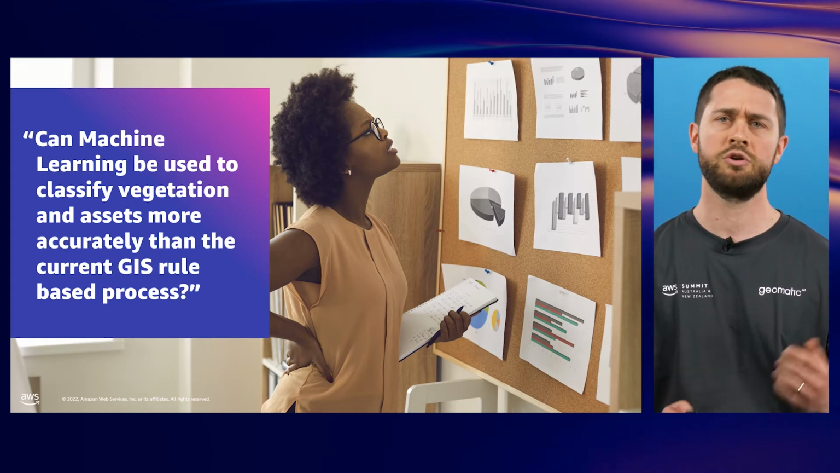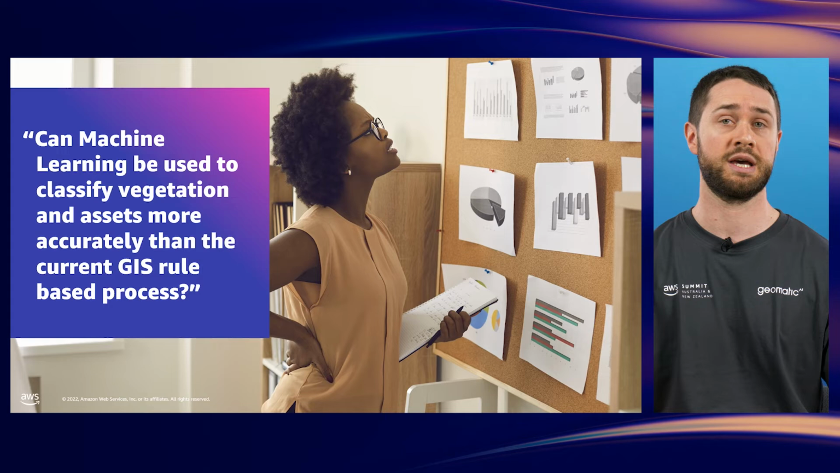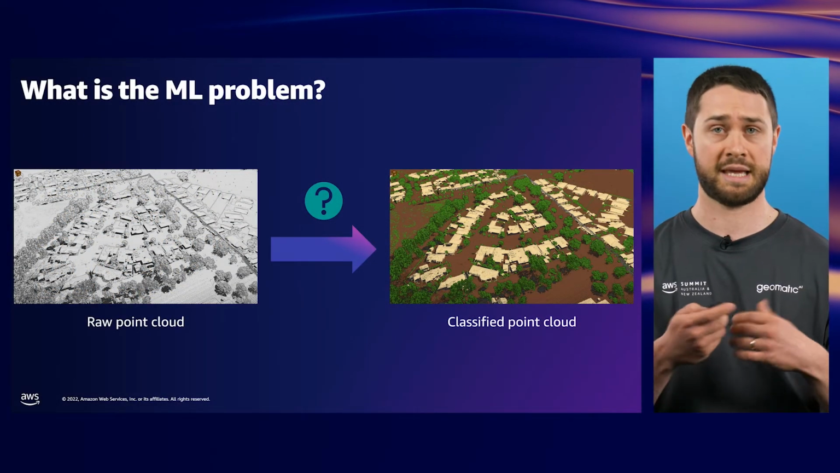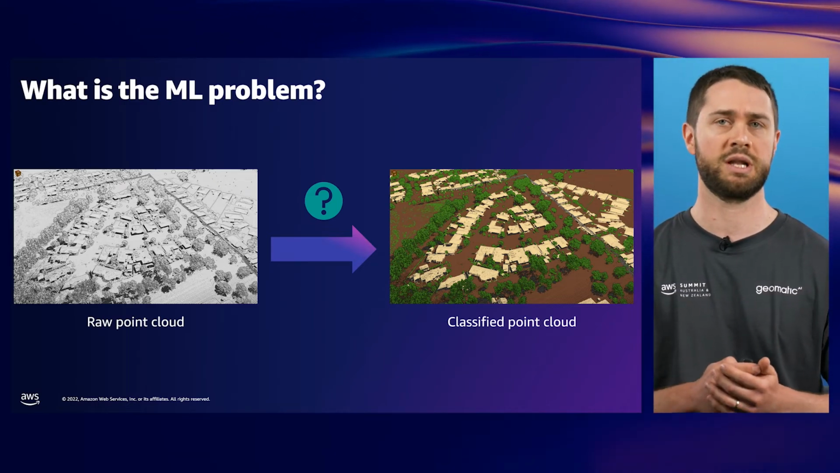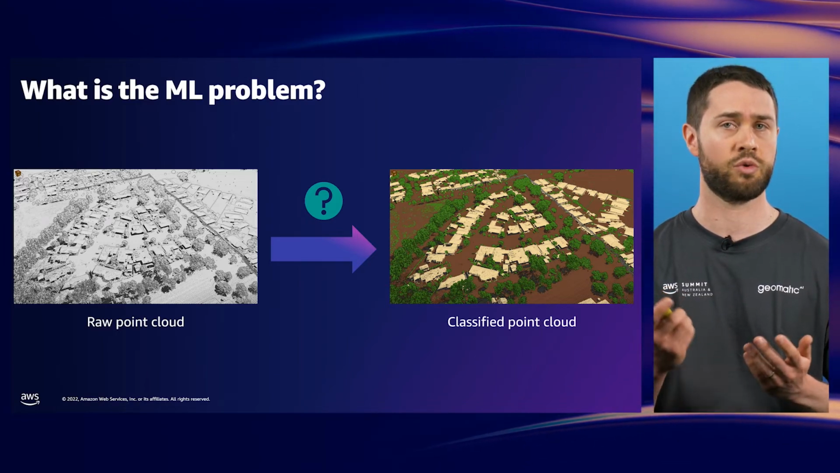So we started on a journey to investigate whether machine learning would be suitable for our use case. What we're trying to do in our use case is to take a raw point cloud that totally lacks any sort of classification and assign labels to each point. We're particularly interested in 5 major classes: conductors, poles, vegetation, buildings, and the ground.